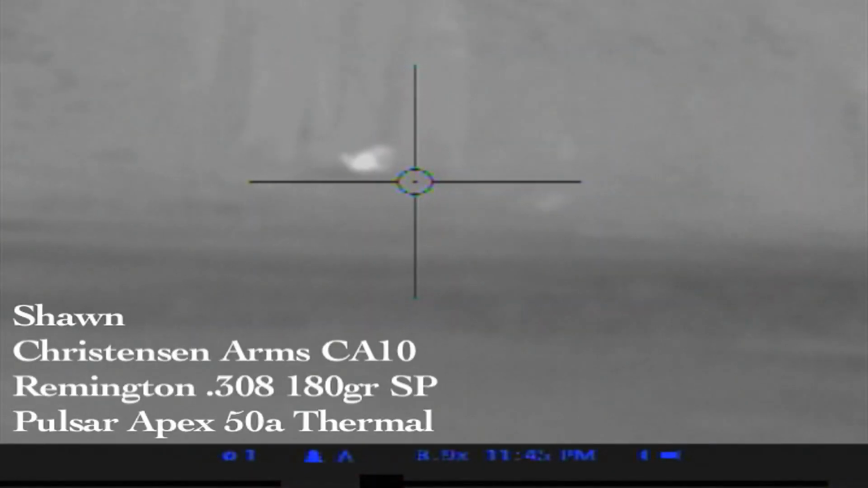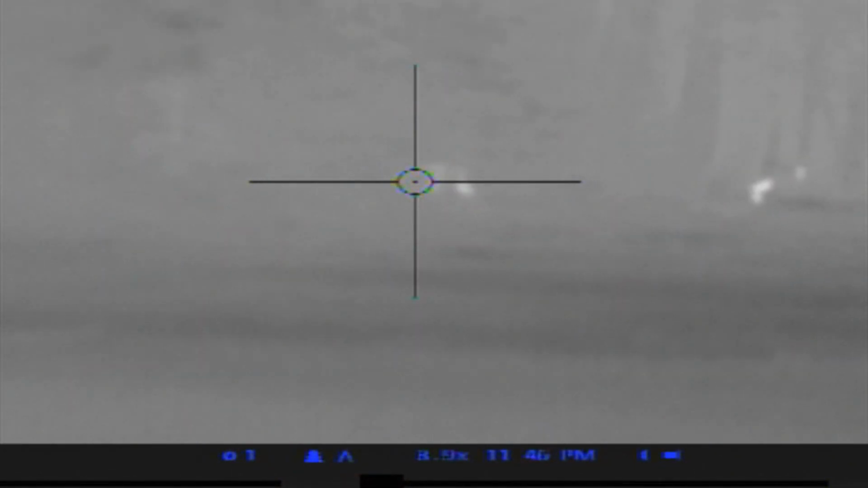We'll now watch each video individually. Sorry I did not get to boot up my audio device in the midst of everything that we were negotiating. I forgot to turn that thing on. Shawn's using a 180 grain Remington soft point, and this is his first shot. It was a solid hit.